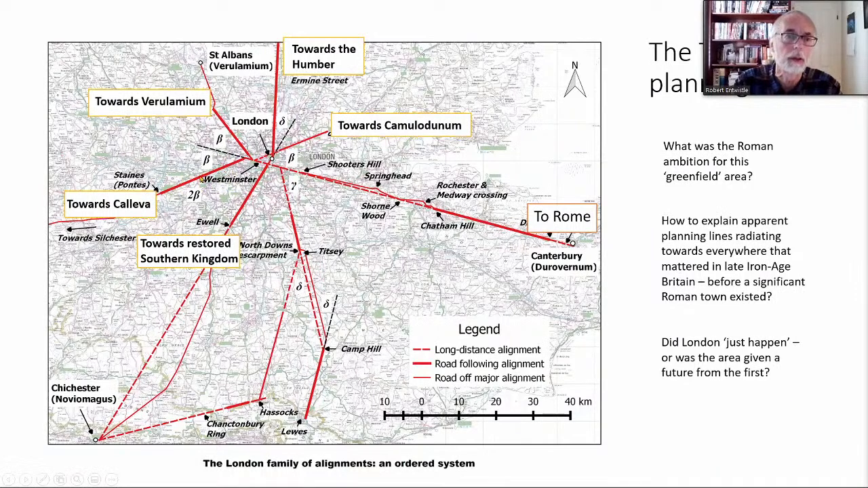Calleva, Silchester, down here, towards what rapidly became the restored Southern Kingdom under Cogidubnus or Togidubnus. And here, of course, leading in the general direction of Lincoln, the Humber, which was an early area of interest for the Romans in beginning to expand their domination in areas perhaps that were not quite part of the province in the early stages.